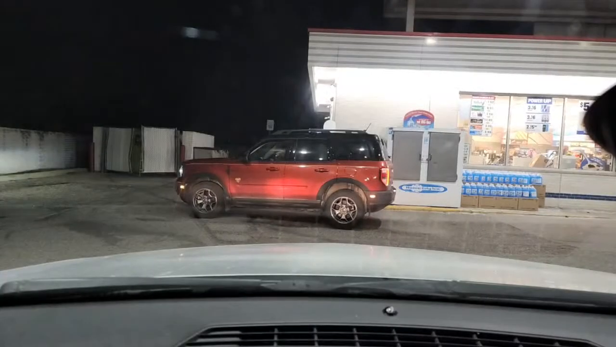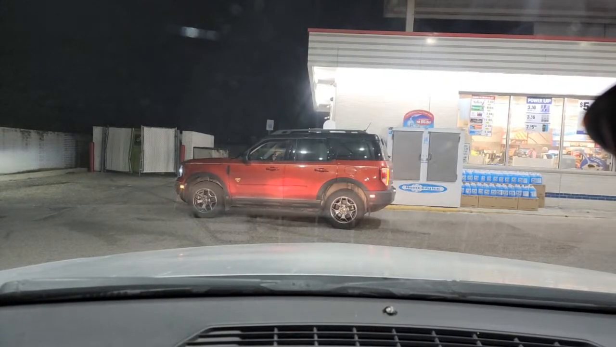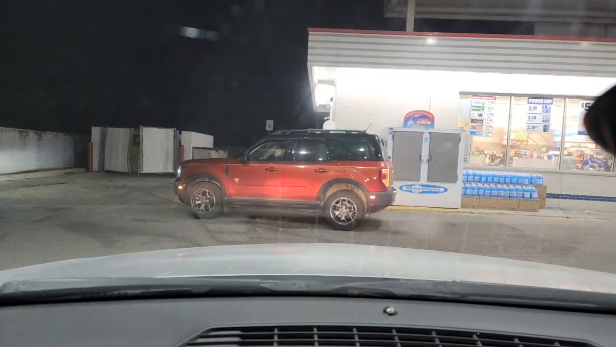So now, this turn is too sharp to make to the left. I'm going to show you this. It's too sharp to make to the left, so I'm going to have to go to the right. You got to know angles, right? Because this is a longer car. This is an Impala, OG Impala. And I'm just looking, and I'm going to have to go to the right.